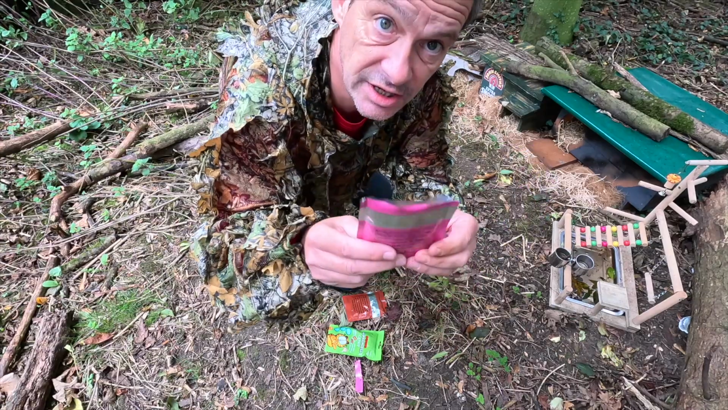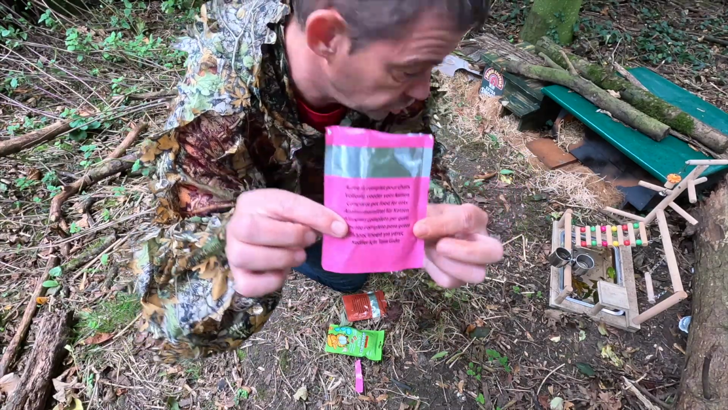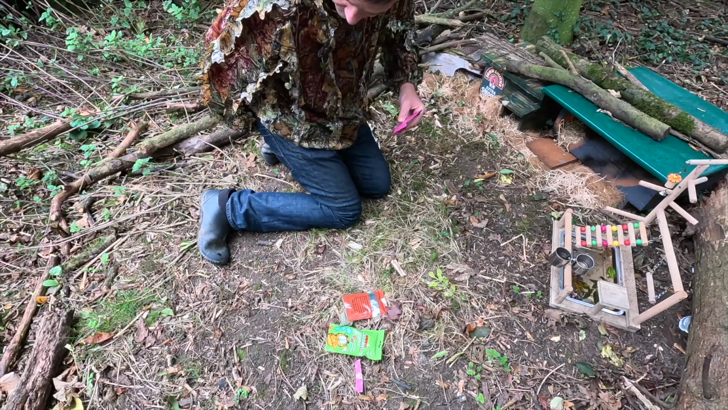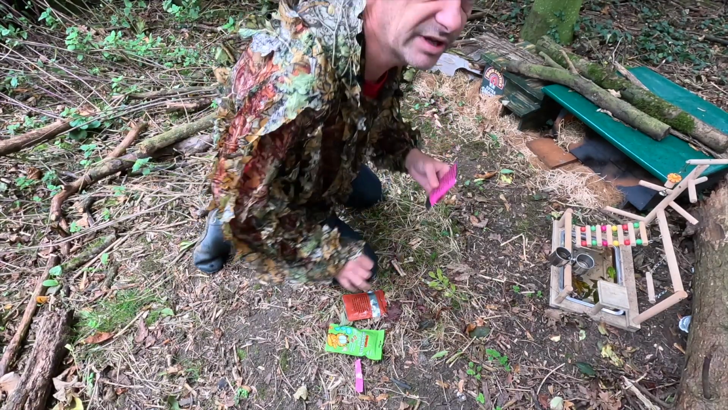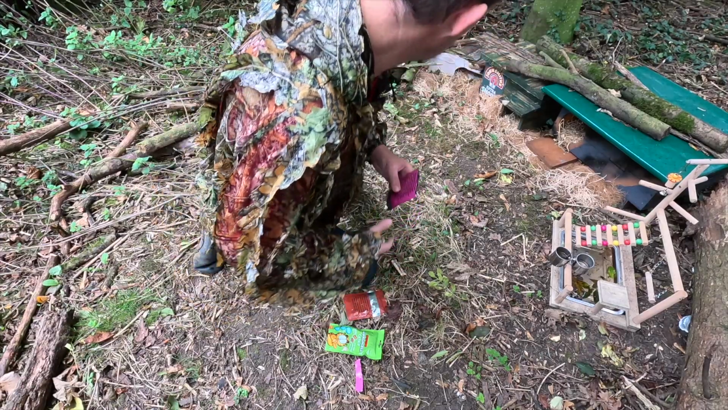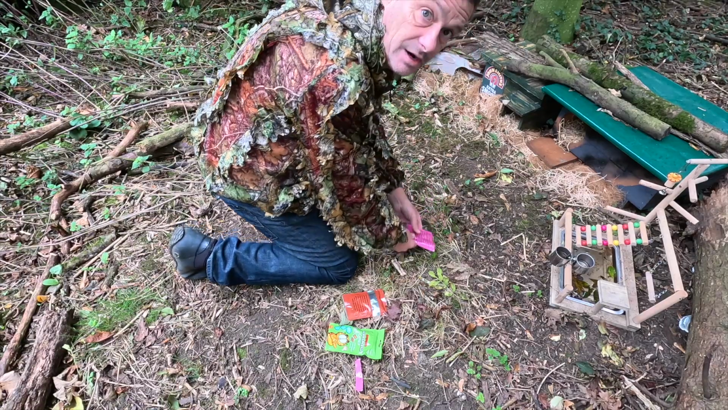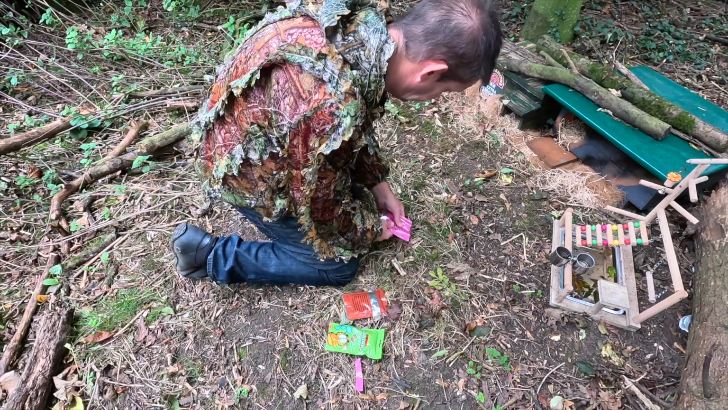So, what is this one anyway? This is chicken cat food. They're only small portions, but the last one I put out, the cat, okay, it has all gone now, but the cat wasn't that interested. So I'm going to put a couple of different flavours out. I'm going to spread it out, spread it all over.